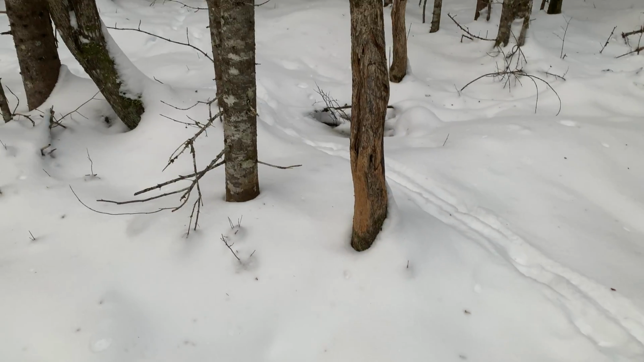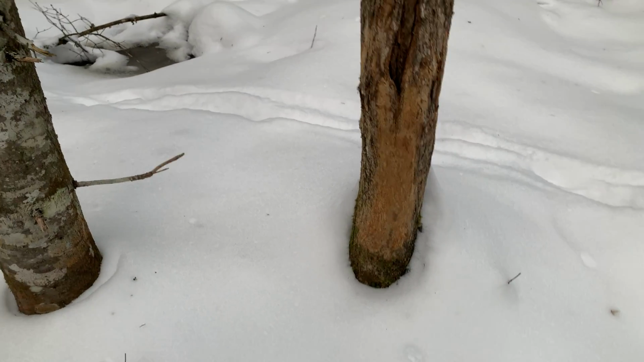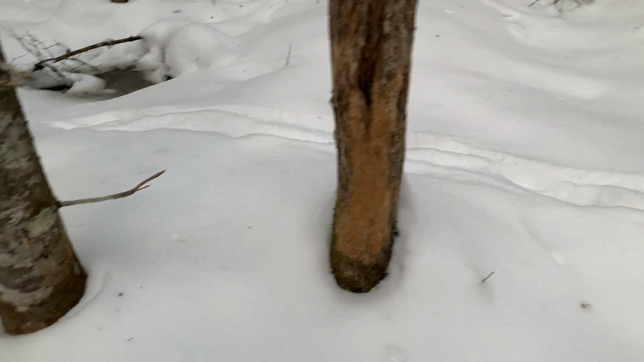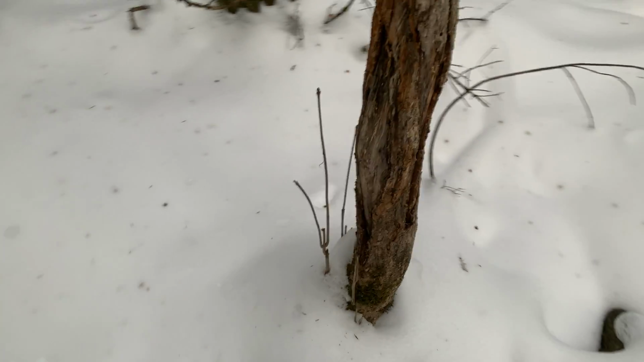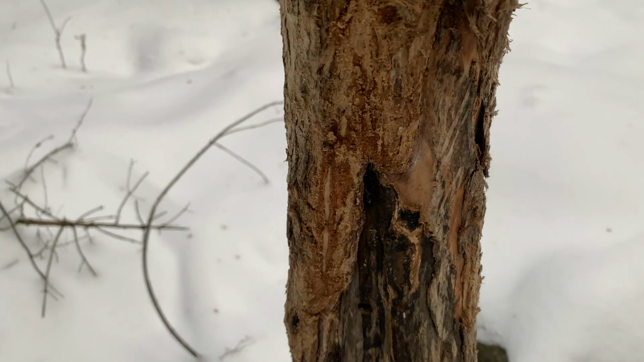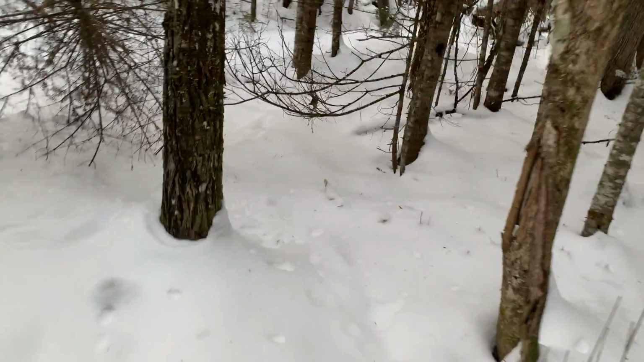Well, there's a signpost all shined up right there. Looks good. So that must have been hit this year. Got another one right behind it over here. There's a few more around here somewhere, but no, not there.